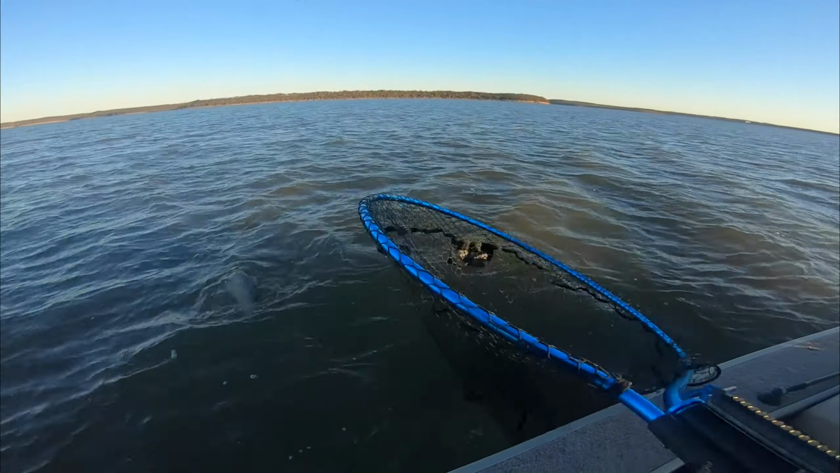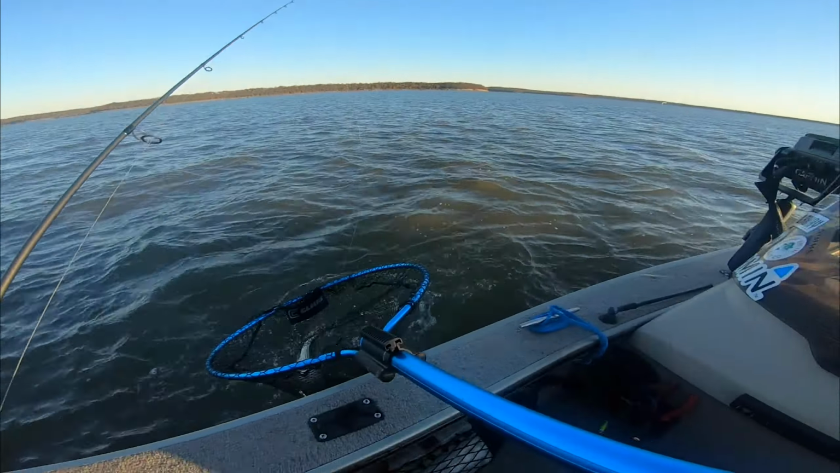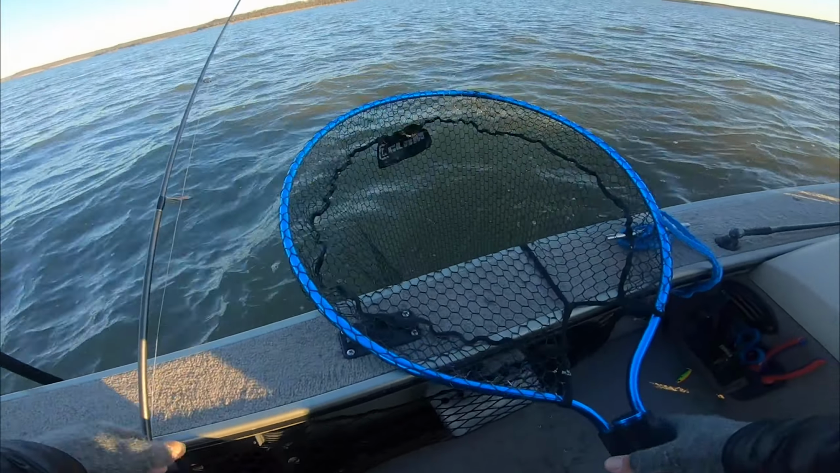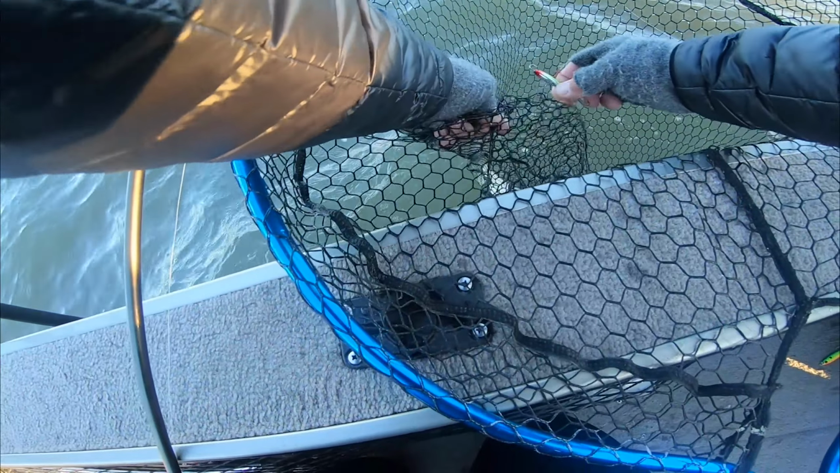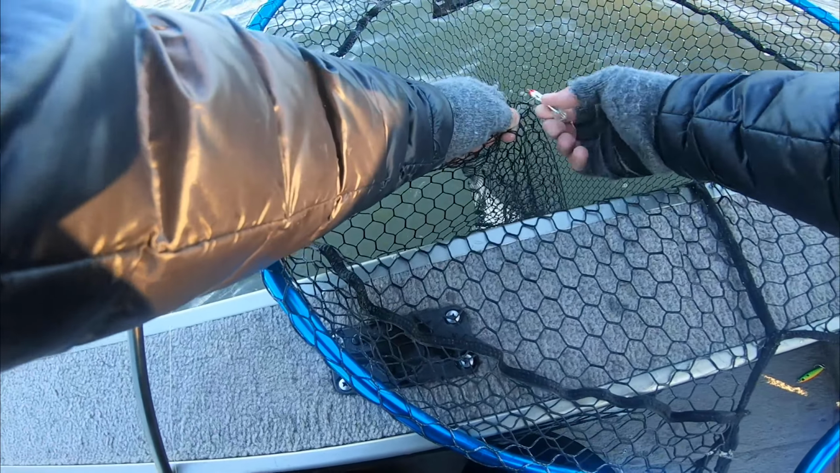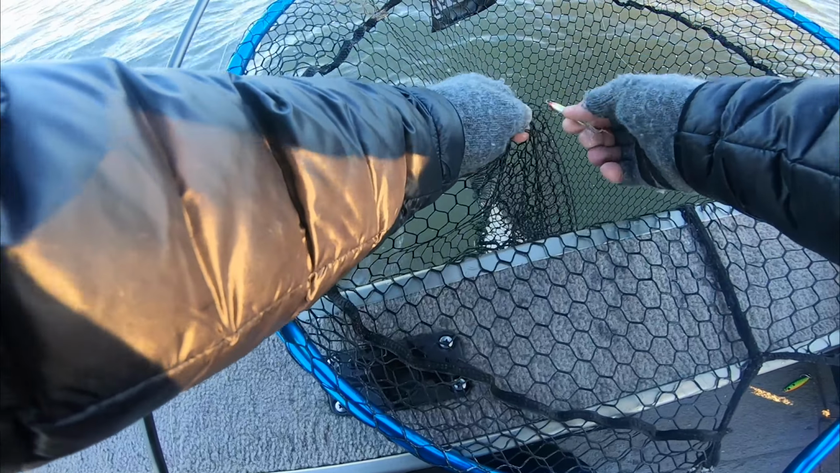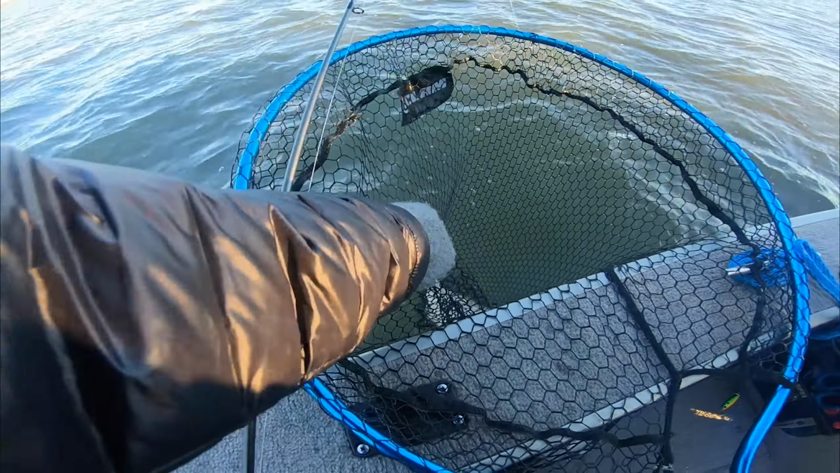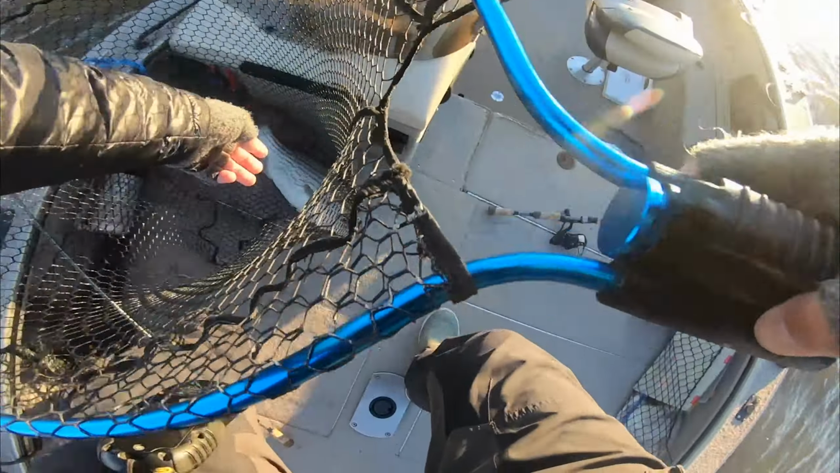Like I said, that was a big mark. And we got him. Man, he fought like a walleye the literal whole time. I forget that these cold water fish sometimes, especially in the morning, just do not run quite like they do when they're a little bit warmer. It's a good one though. Oh yeah, it's a heavy fish.